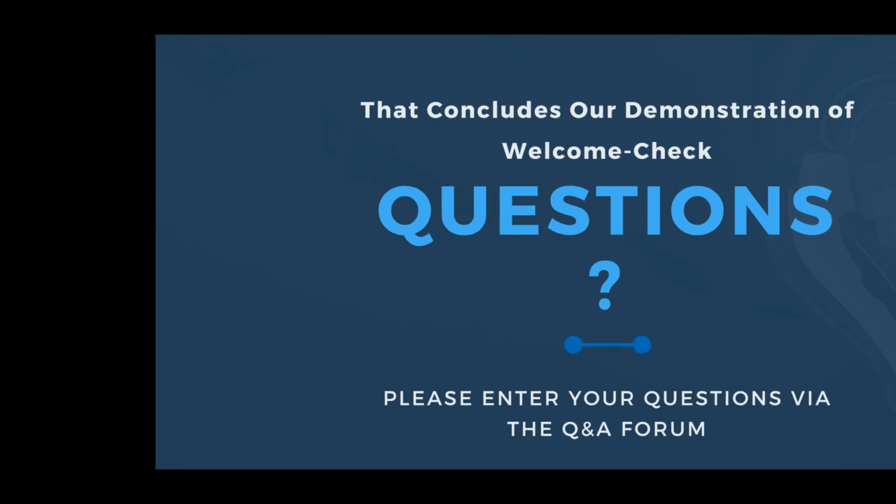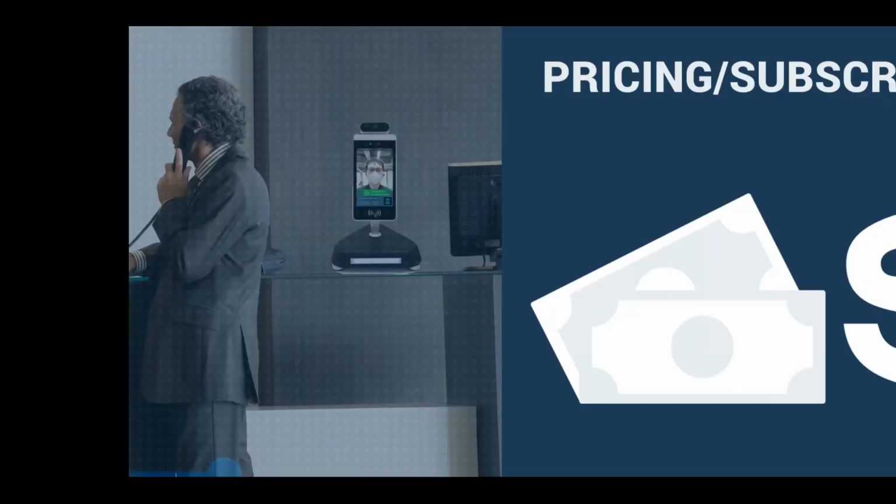So, pricing. We have a variety of pricing options available. Prices start at $2,484 per device. That starts with the wall device and goes from there.